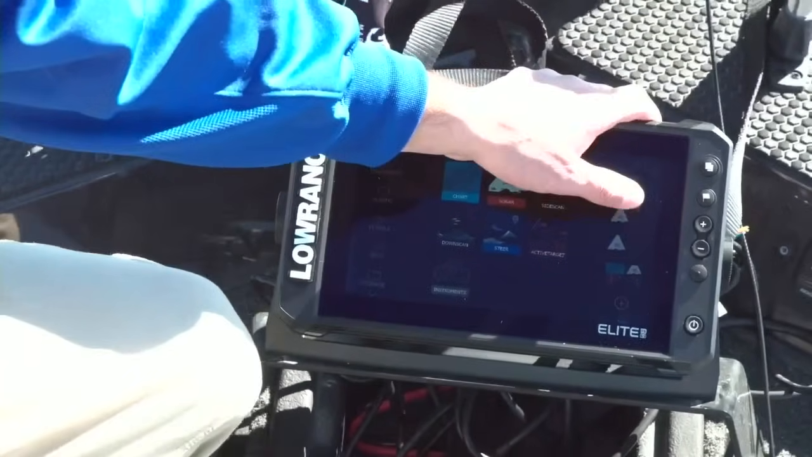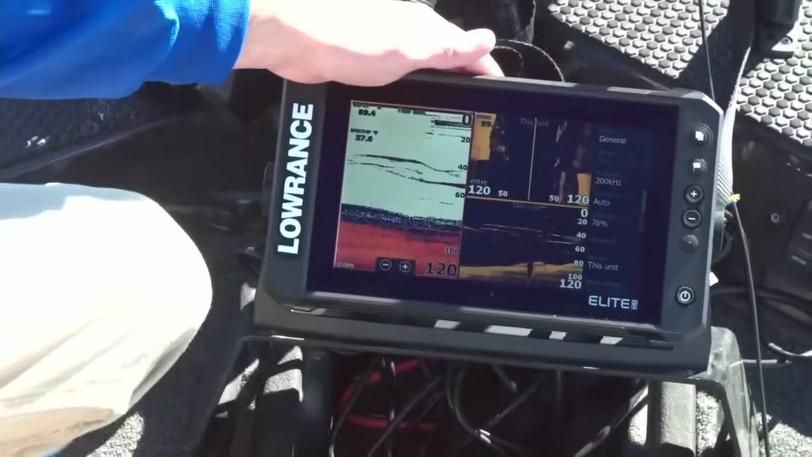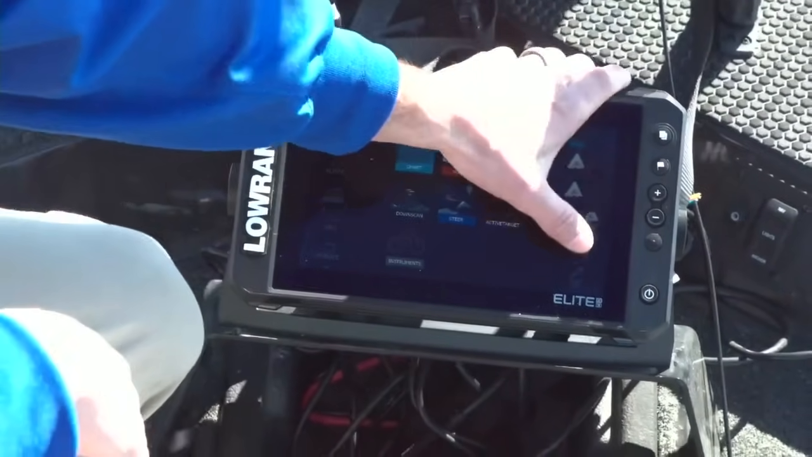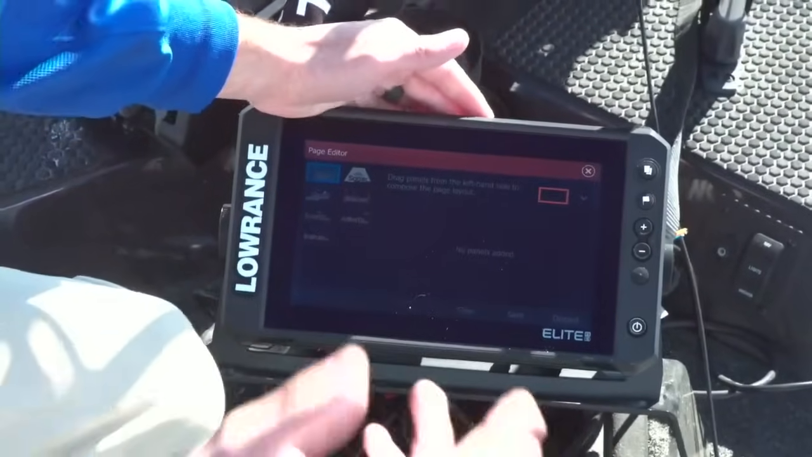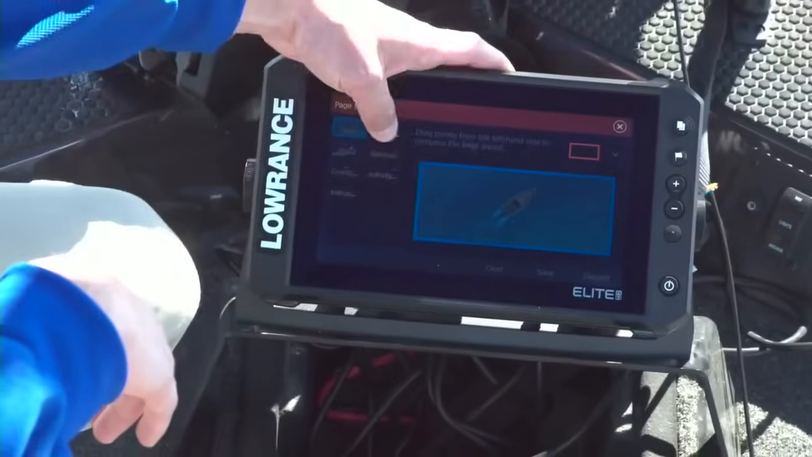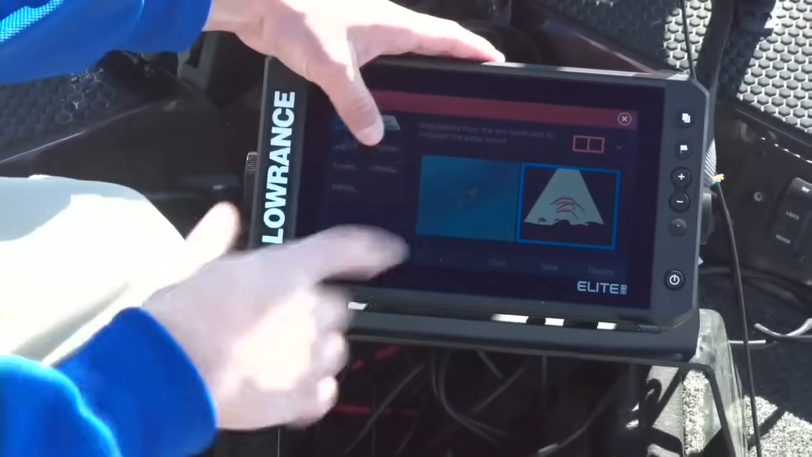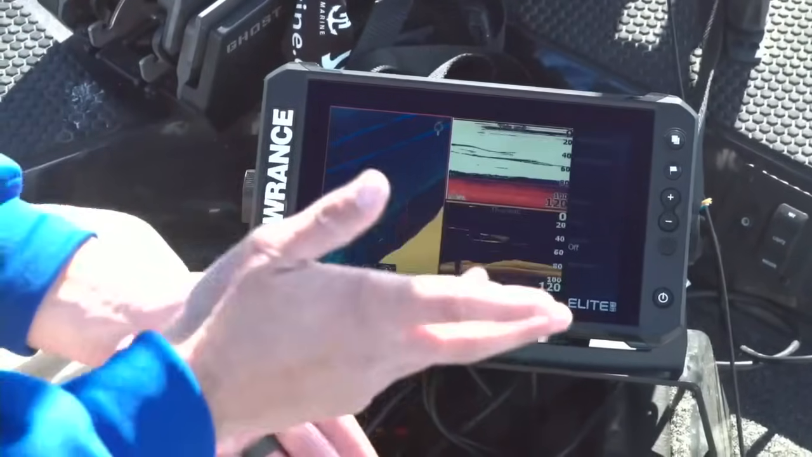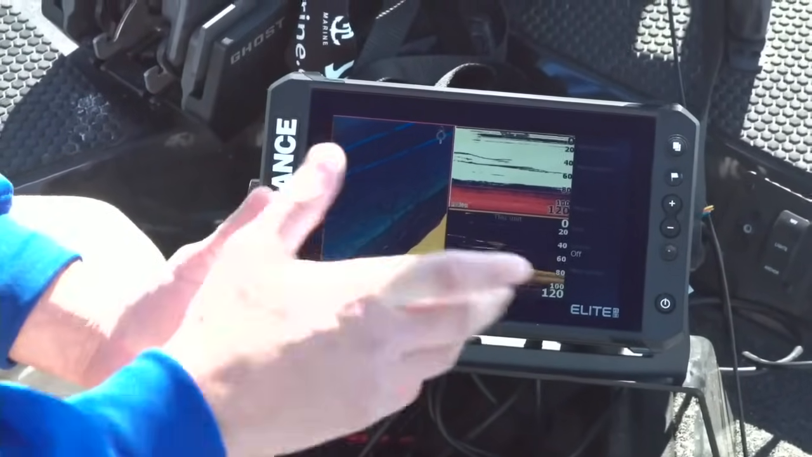On your normal boat, you have a little bit more up here than a single 9-inch screen, right? But the cool thing is you can put whatever chart you want, and I feel like that's a great feature on this too. If you want chart, sonar, and you want down scan, there you go. It's quick, it's easy.